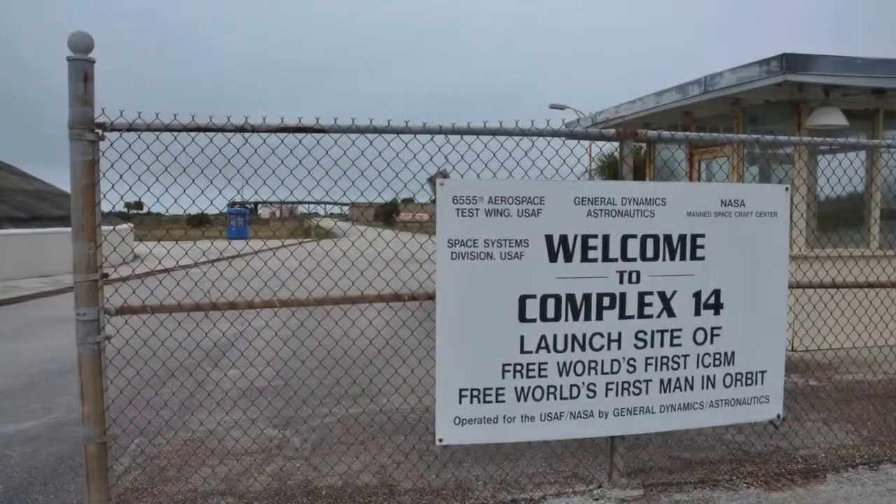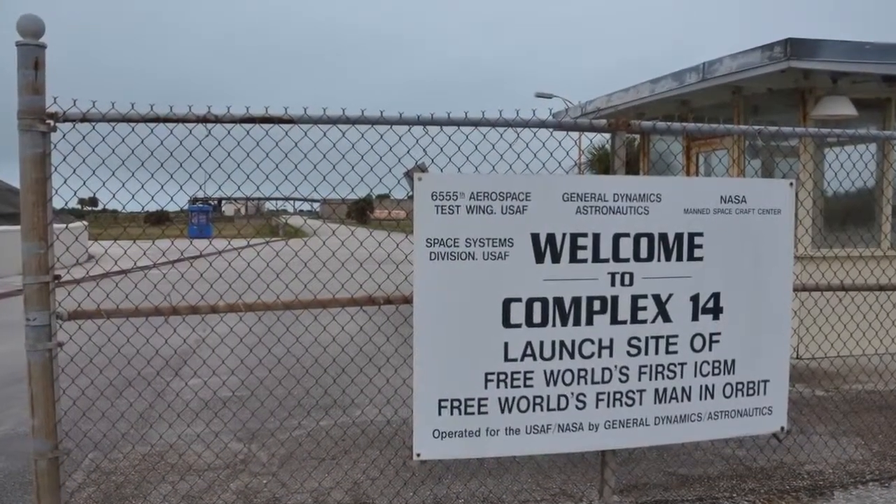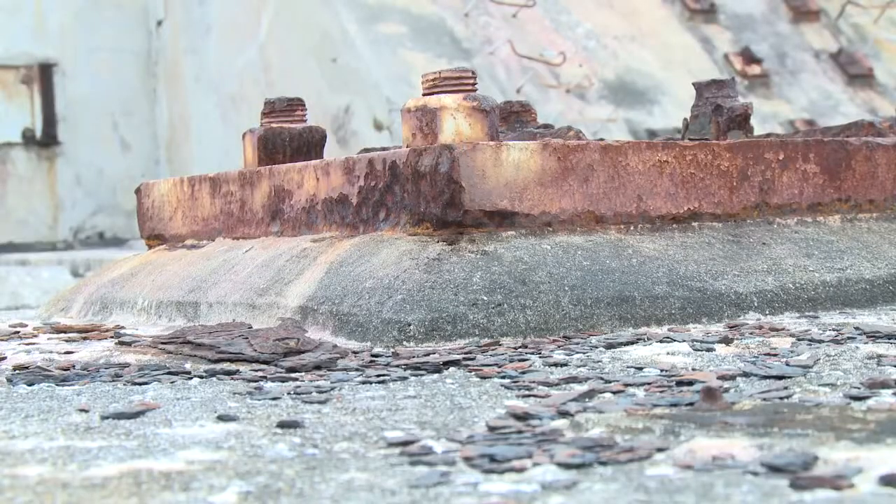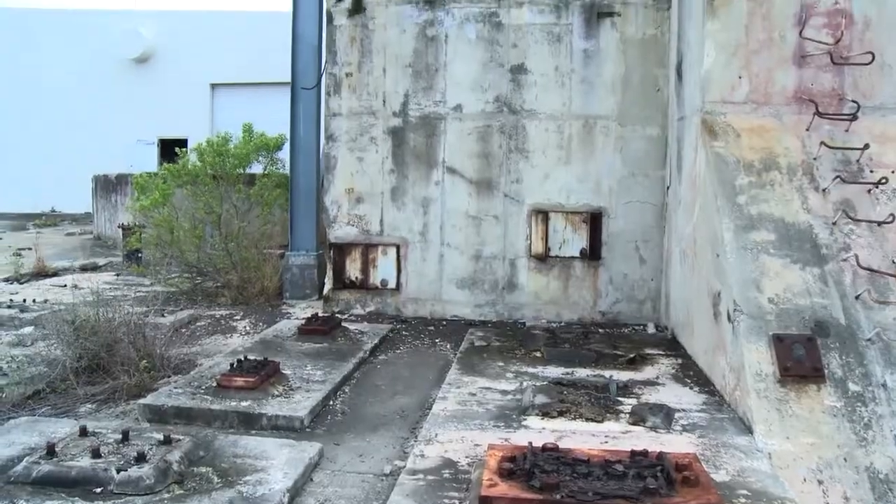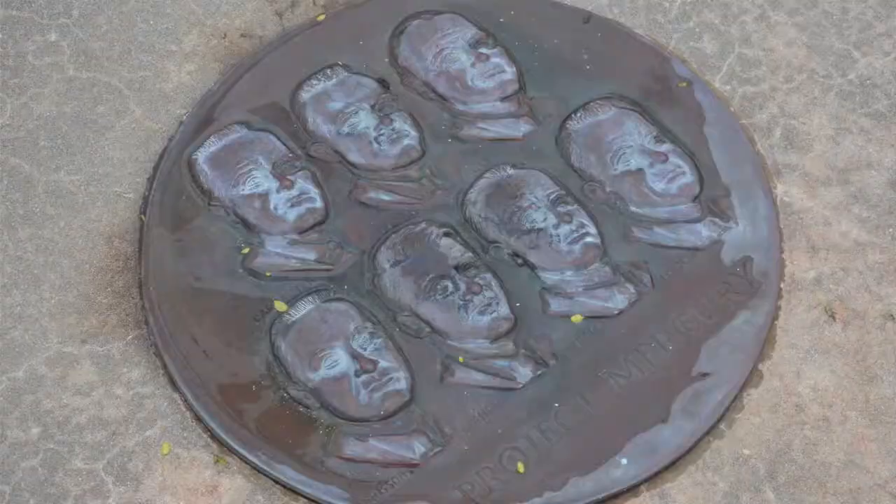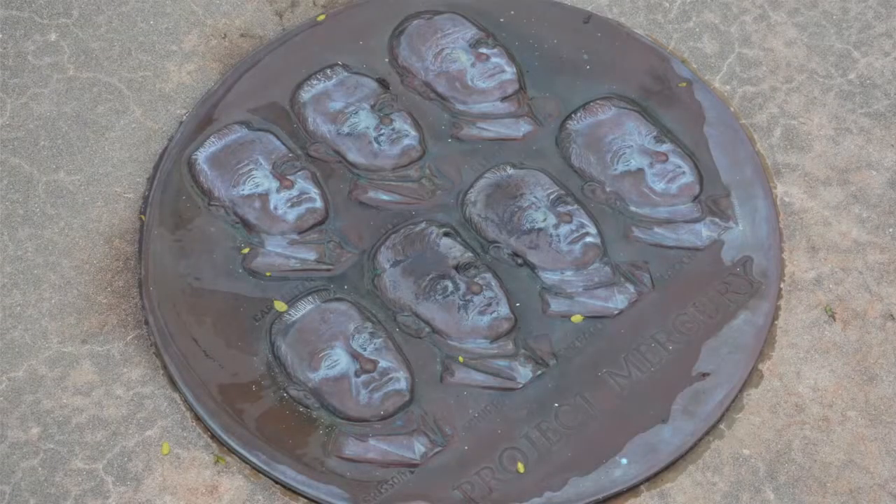The Mercury mission launched in 1962 from one of the most famous locations, Launch Complex 14. The first American to orbit the Earth was launched 20 feet from where we're standing right now. The launch pad is more than 50 years old and is in better condition today than most of the other launch sites because of its historical significance.